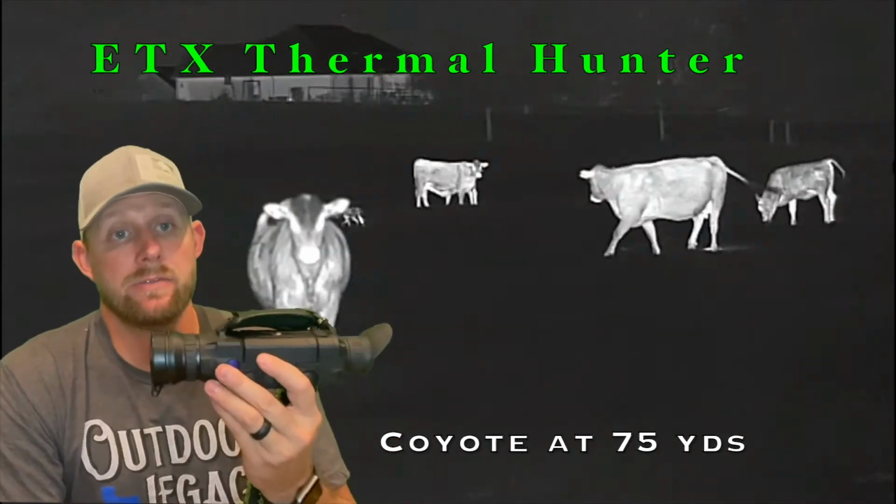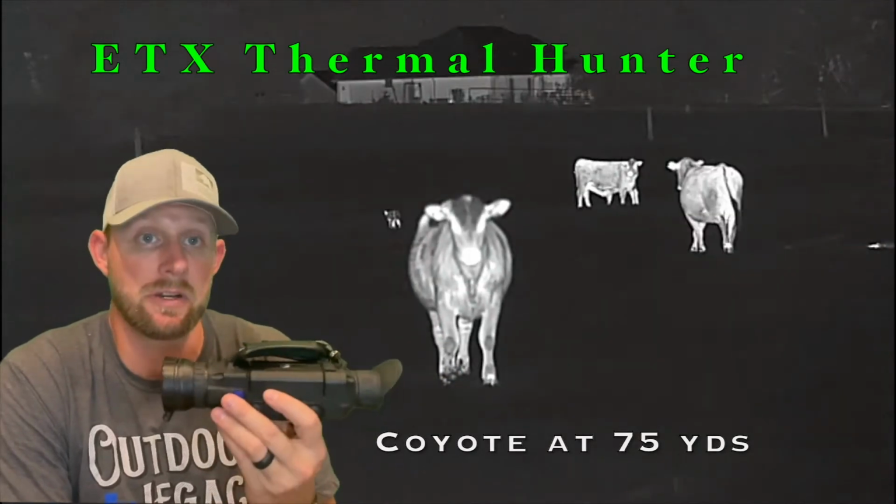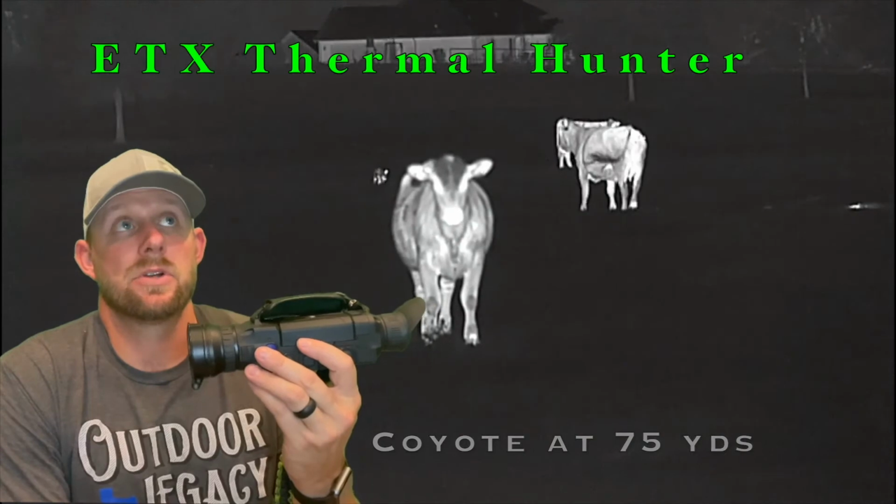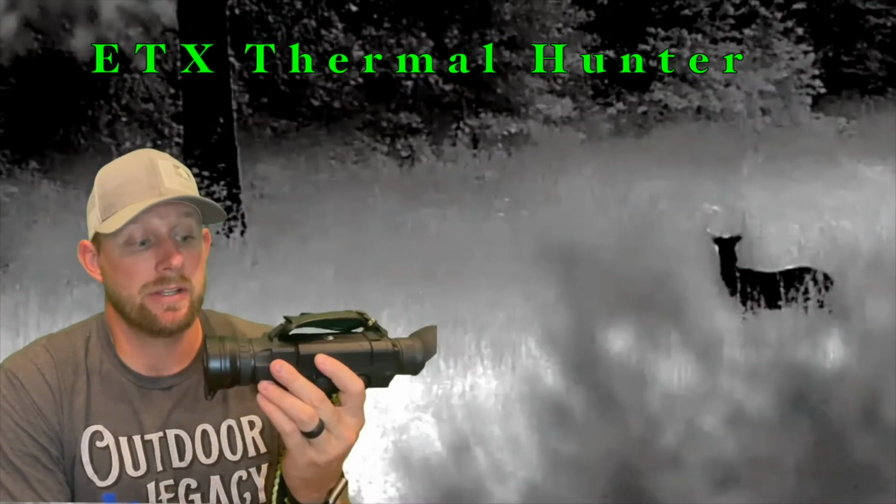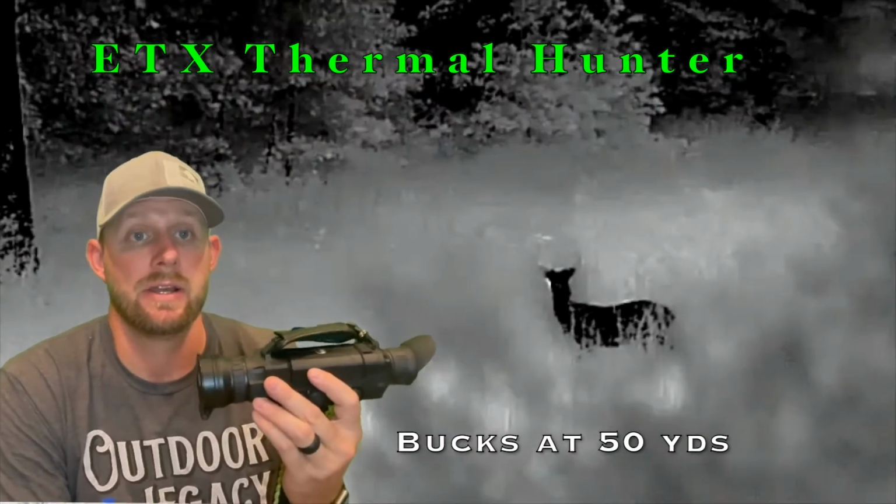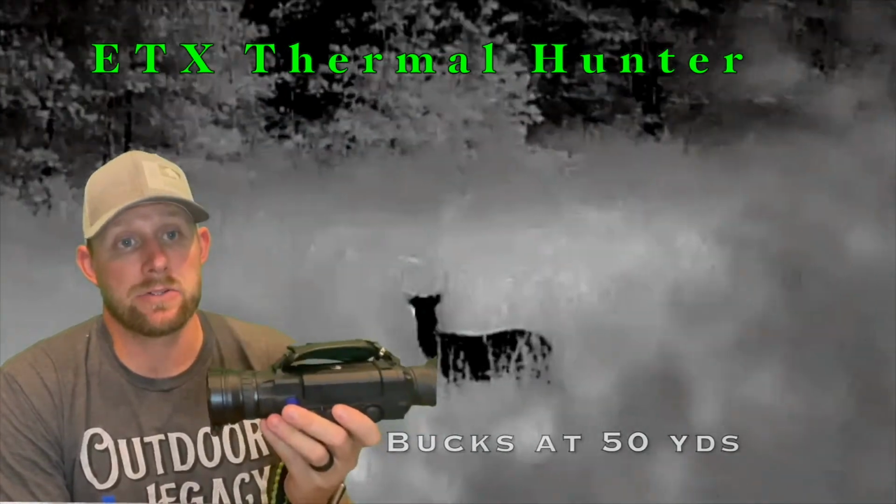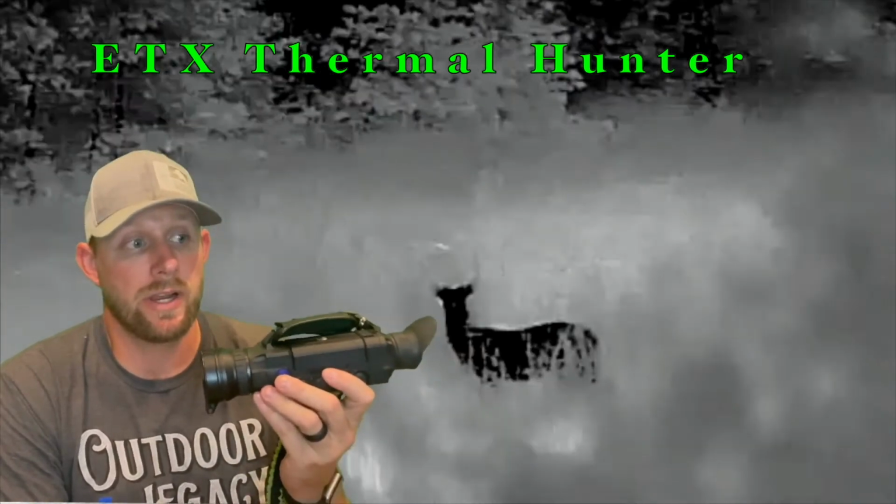Talking about identification range on this thermal, I'd say a conservative number would be 350, maybe 400 yards to clearly identify. This thing is probably the number one hunting tool I use, whether it's hog hunting, predator hunting, deer hunting, bow hunting, doesn't matter. It's always in my hunt pack. I spend many hours behind it weekly, season-wise, and the form factor is great.